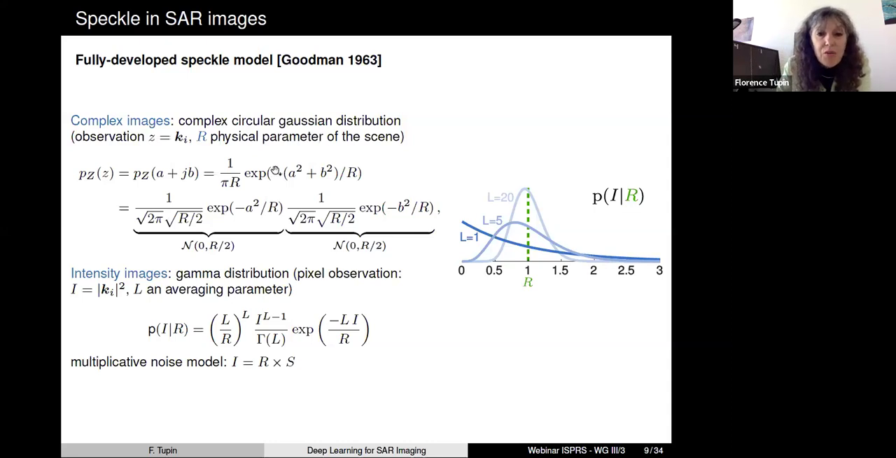So I don't want, of course, you to keep in mind all these distributions, but what is important to remember is that we have the likelihood of some observation knowing the reflectivity, which is the physical parameter that we would like to recover in the following.